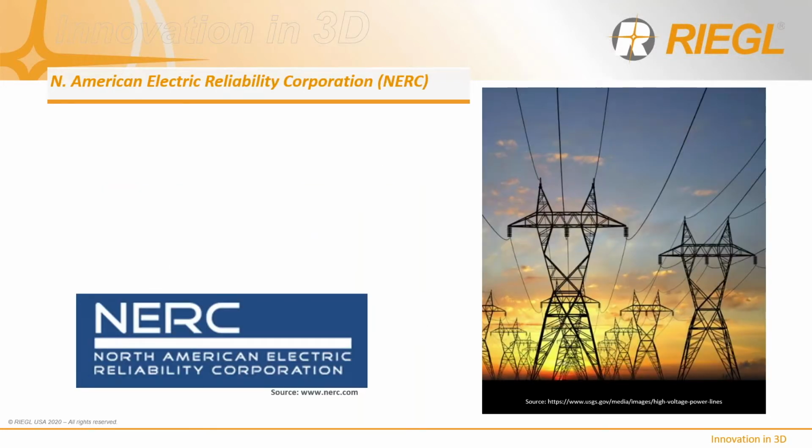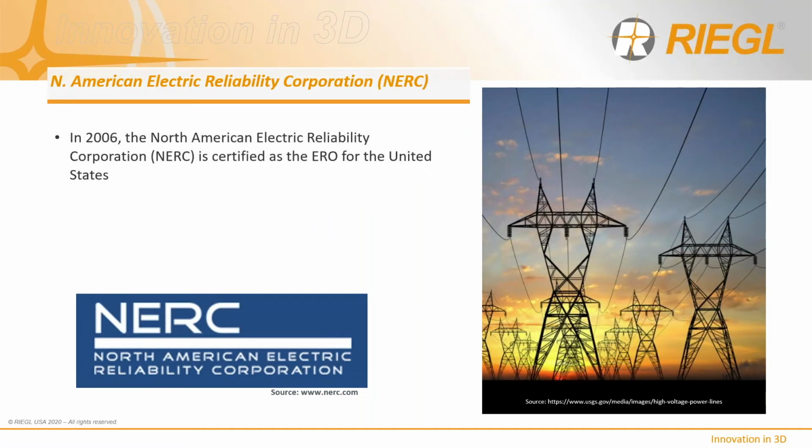In 2006, the North American Electric Reliability Corporation is certified as the new ERO for the United States. Canada follows suit and adopts the same NERC reliability standards. Canada and the United States have since worked together to harmonize the implementation of mandatory reliability standards as developed by a single ERO. There are now over 100 standards which have been developed which cover all aspects of reliability, including